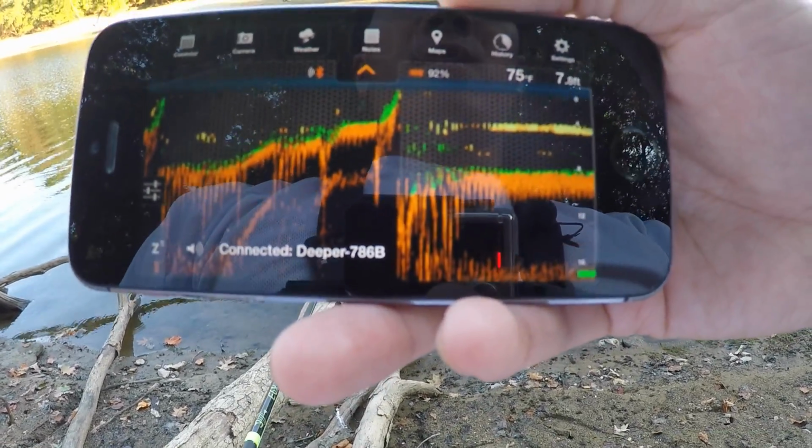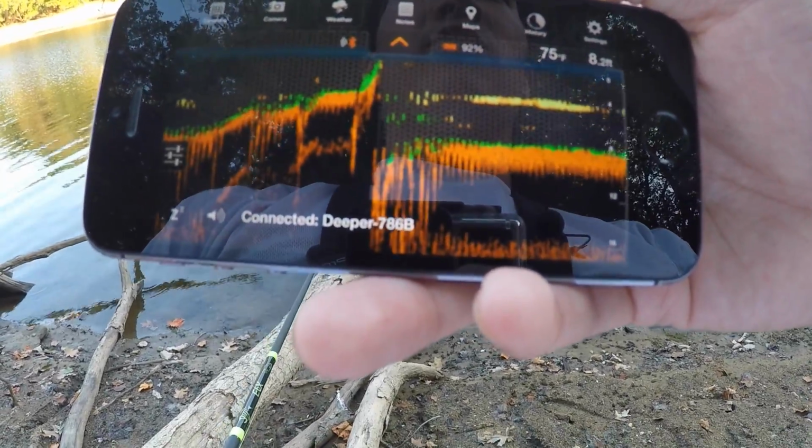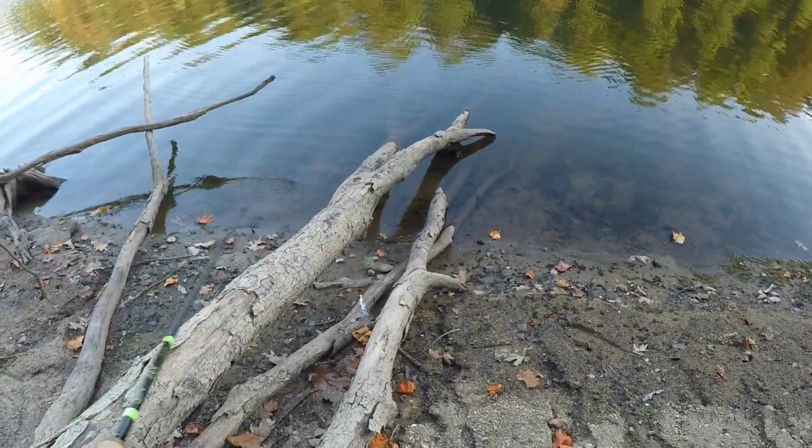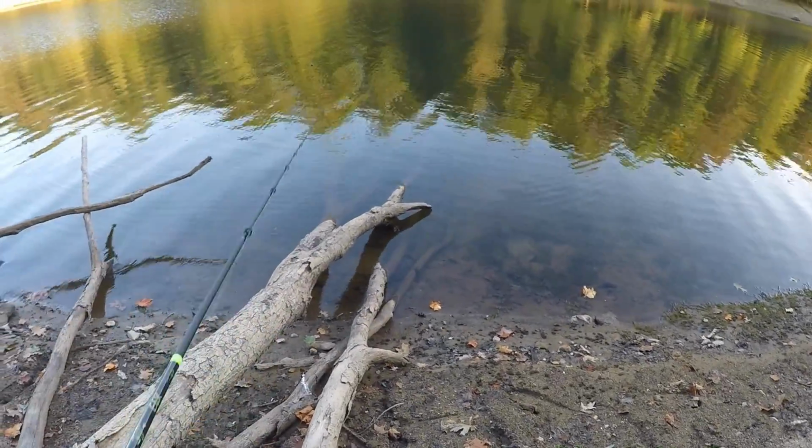The lay down's coming out in 4 feet, exactly as is marked, and we're in 8 feet of water, so that makes perfect sense. If you look at that lay down, it's just going straight out, it's not going along the bottom.